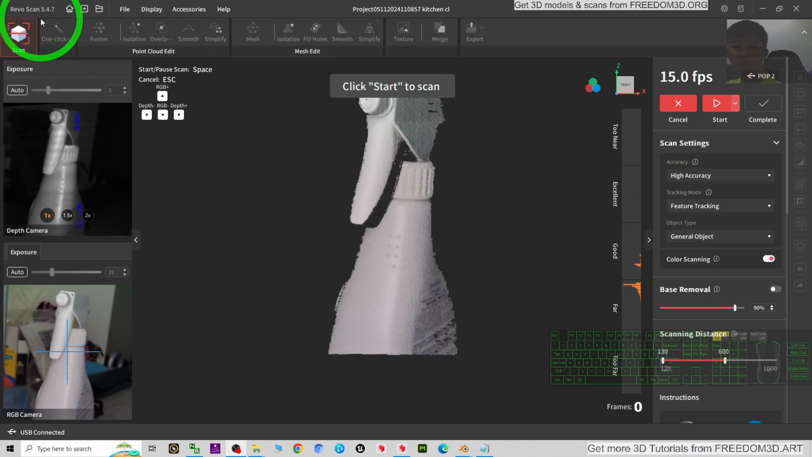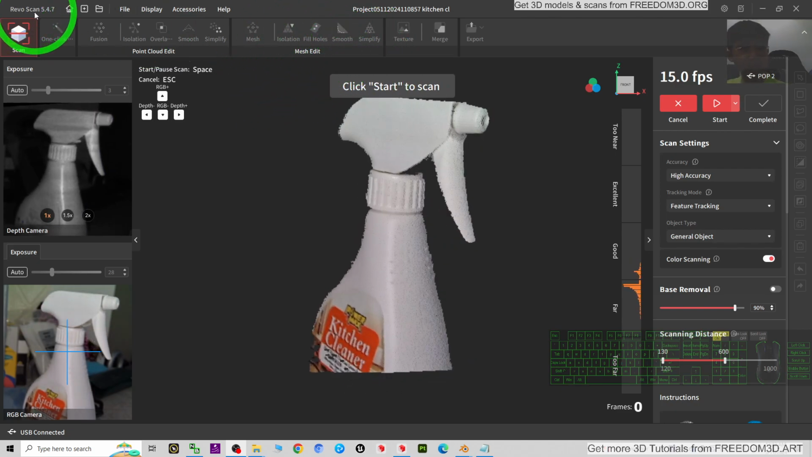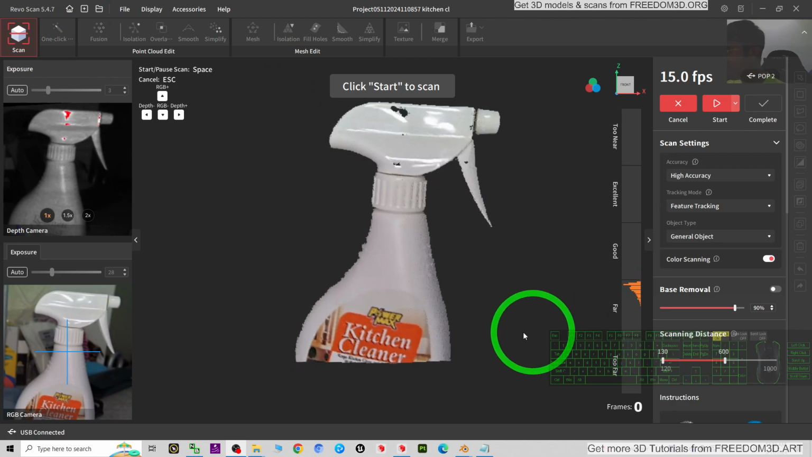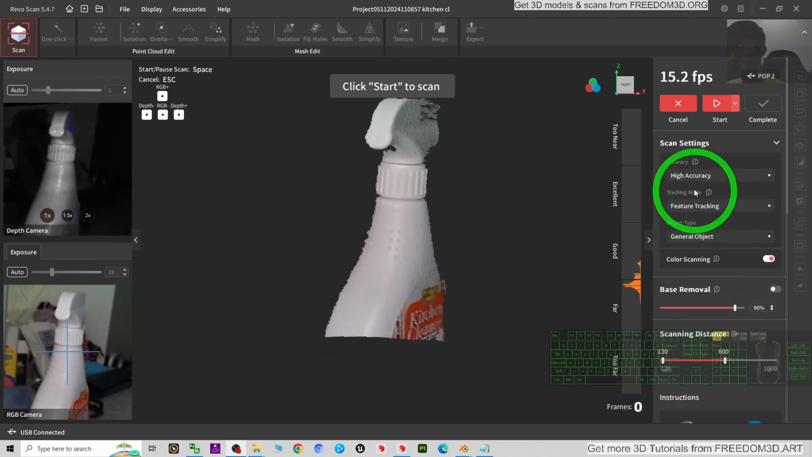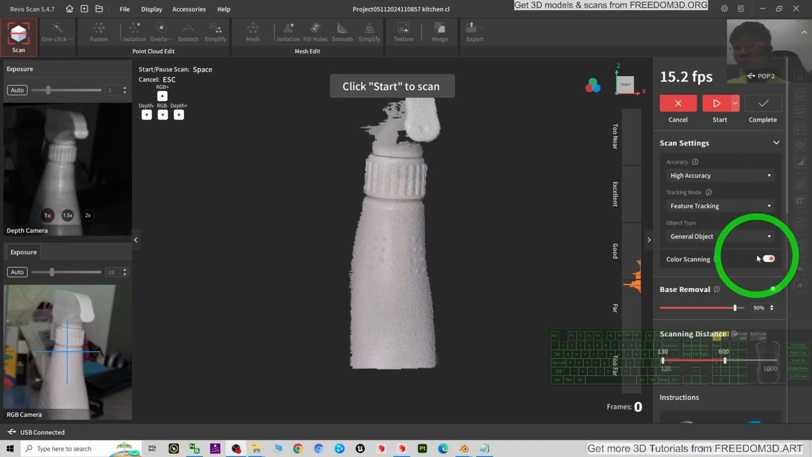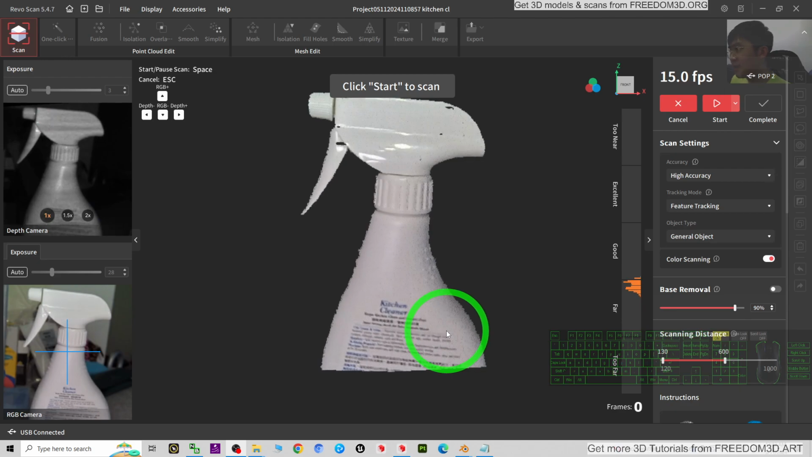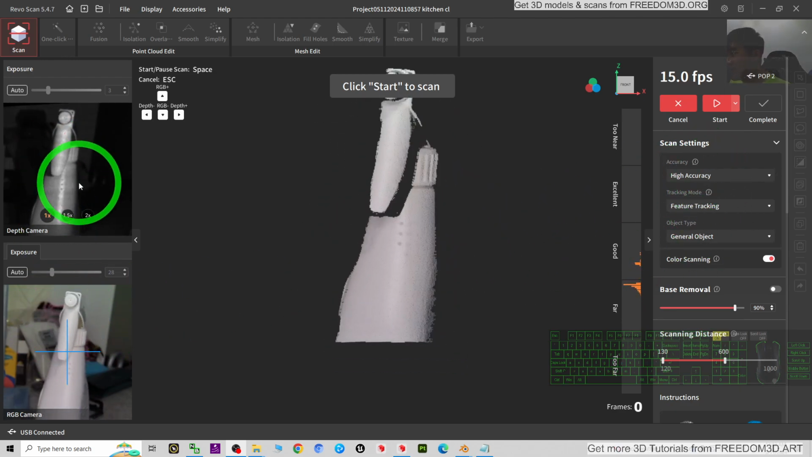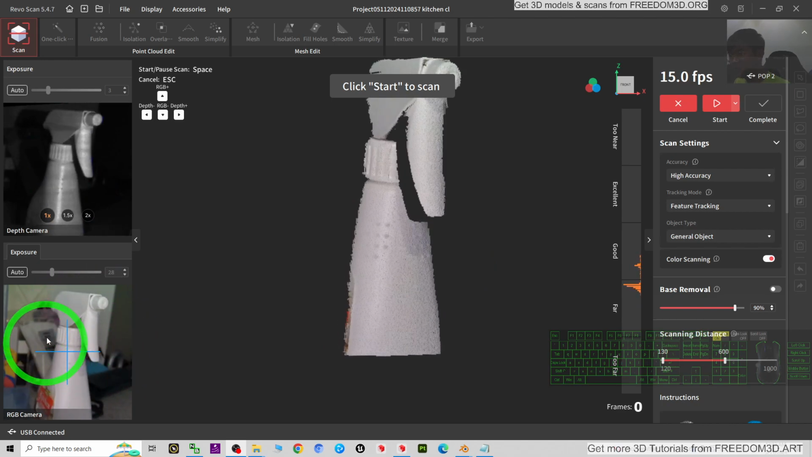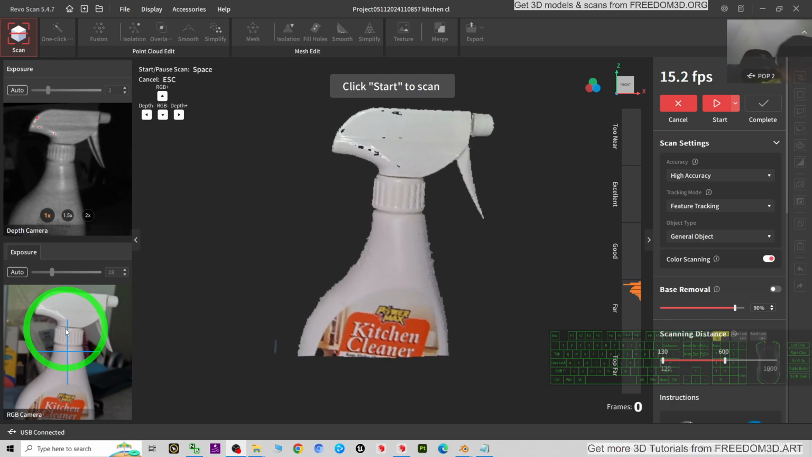This is a Revopoint 3D scanner that I already set up, and the Revo Scan software is already ready for scanning. Now I just choose the high accuracy, the color scanning, so that I can get all of these textures. And then next, I'm going to adjust the camera so that it faces the bottom first.